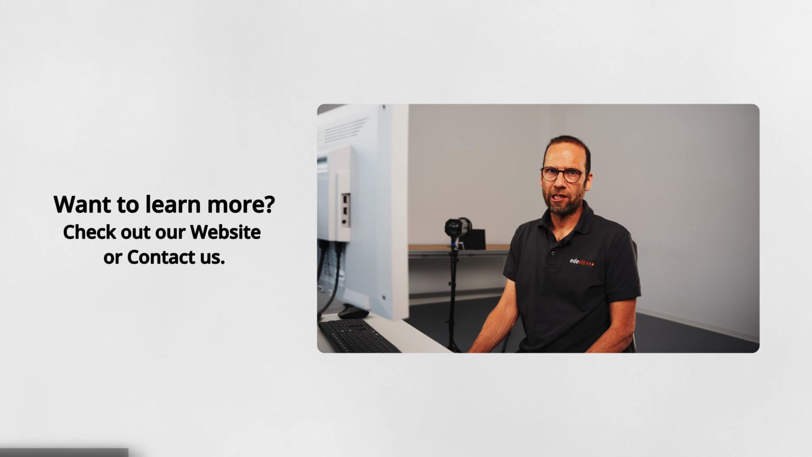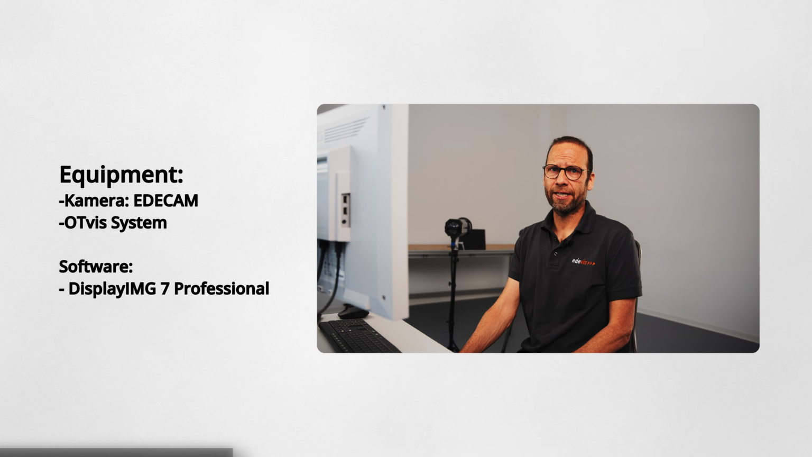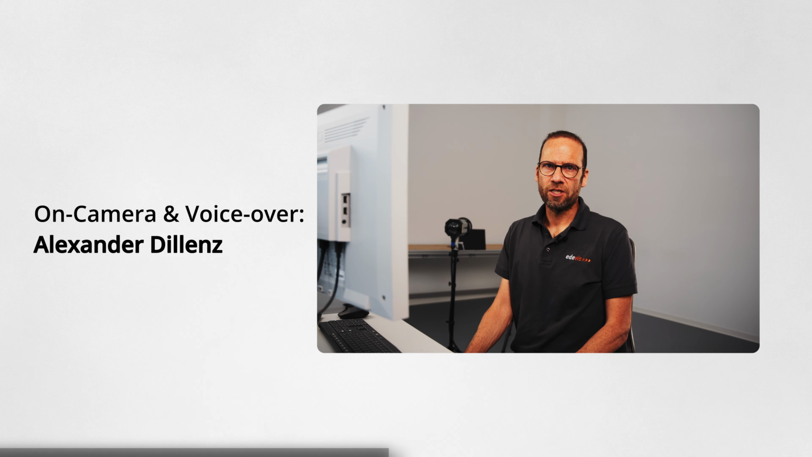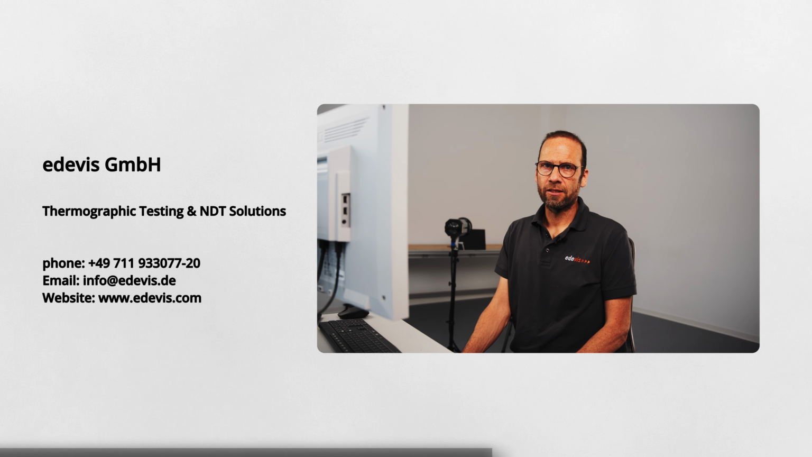In summary, you saw that lock-in thermography is a powerful inspection method for carbon fiber inspections. Equipment used today was the edevis EDECAM microbolometer camera, our OTBIS system and DisplayImage 7 software. You saw how to set up the camera and system, how to perform a measurement, and the first step to evaluate. Hopefully you find this video informative.